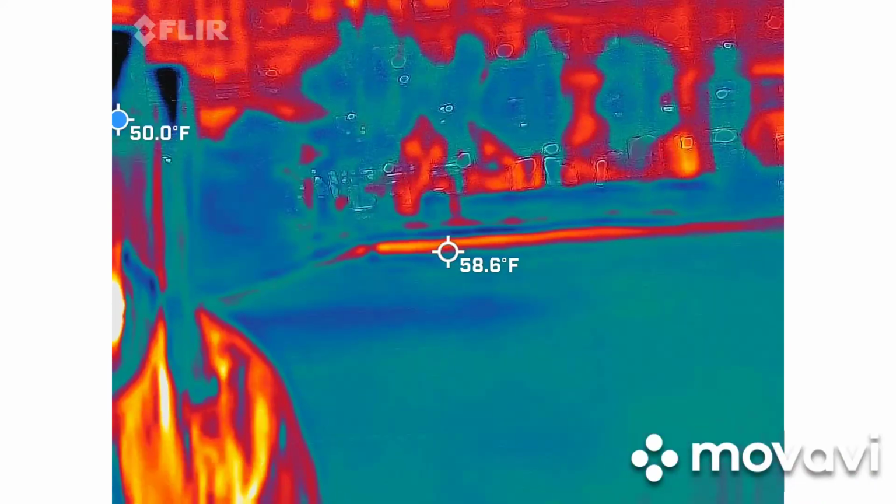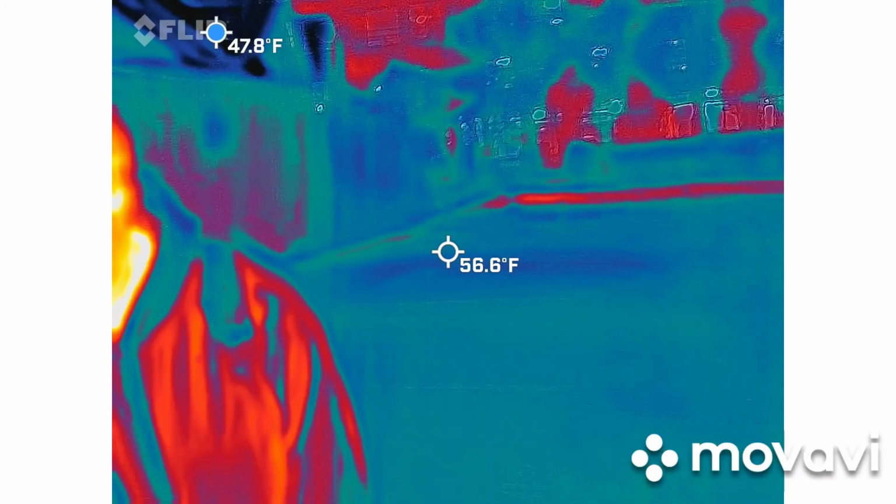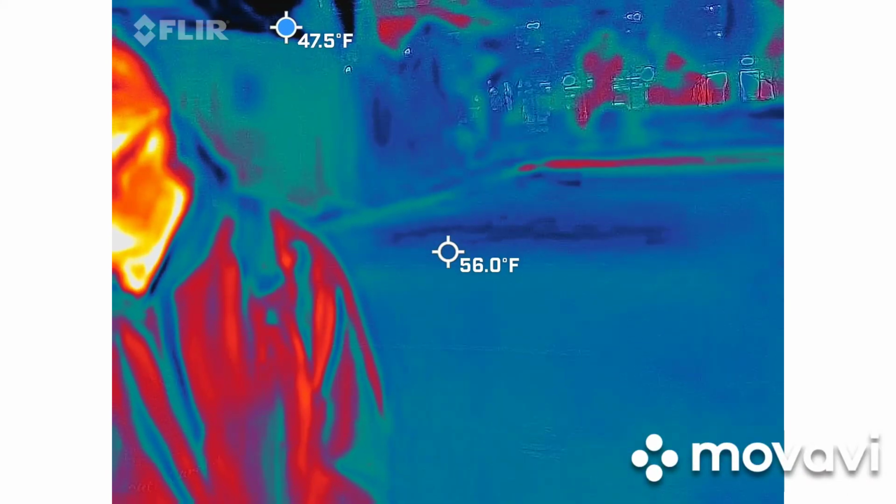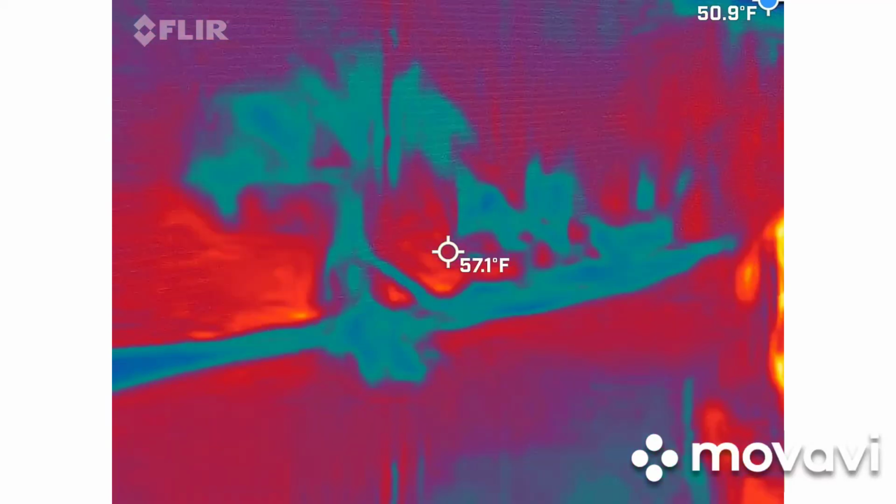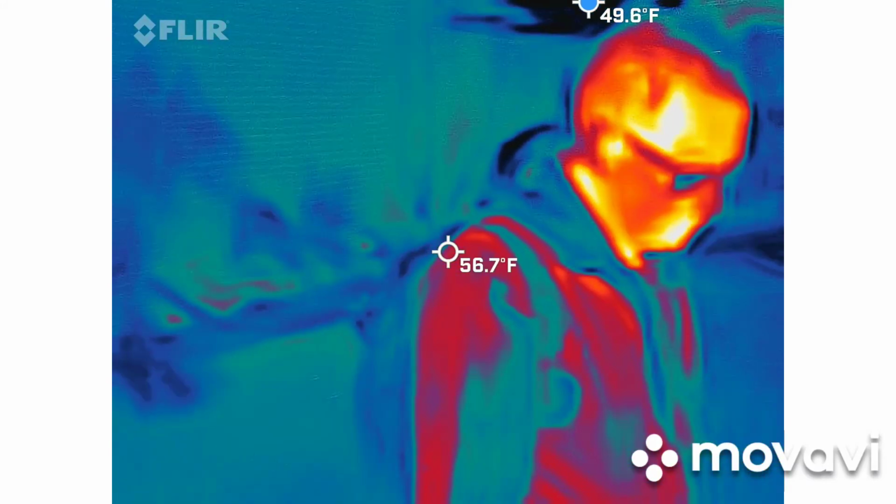Can you make it go to blue and stay there? Got to get closer to the box in my hand. Got a red light. And if you get close to the metal stick, you can make it turn different colors.